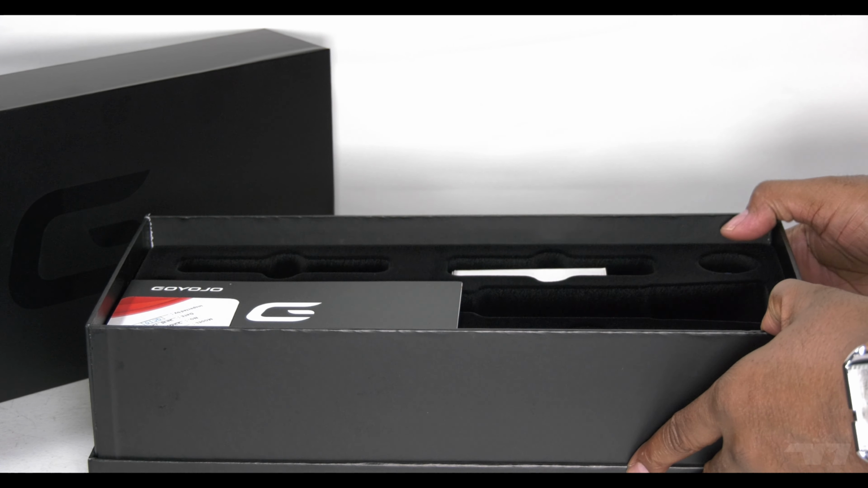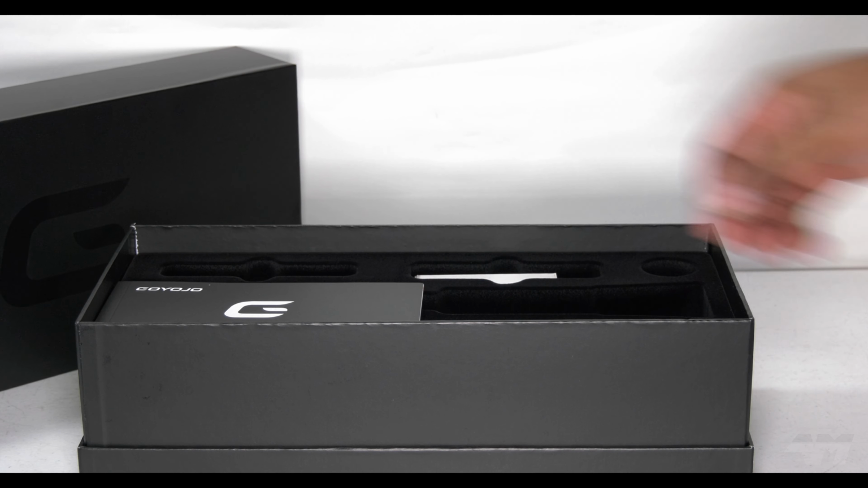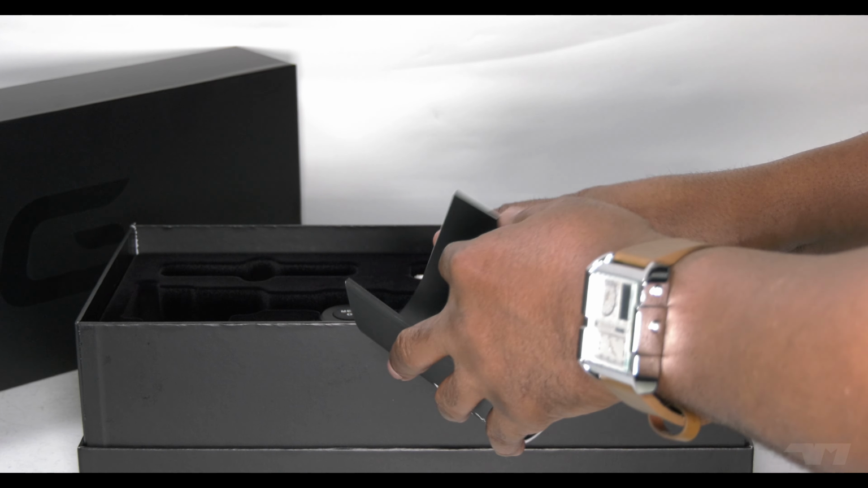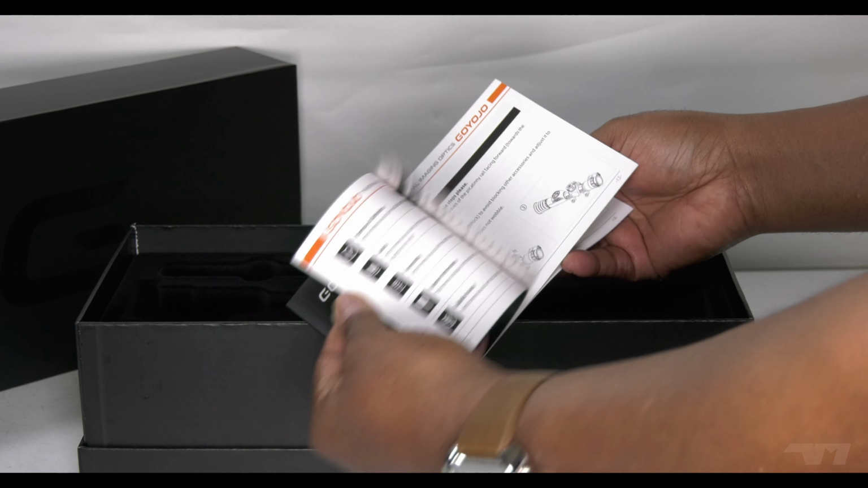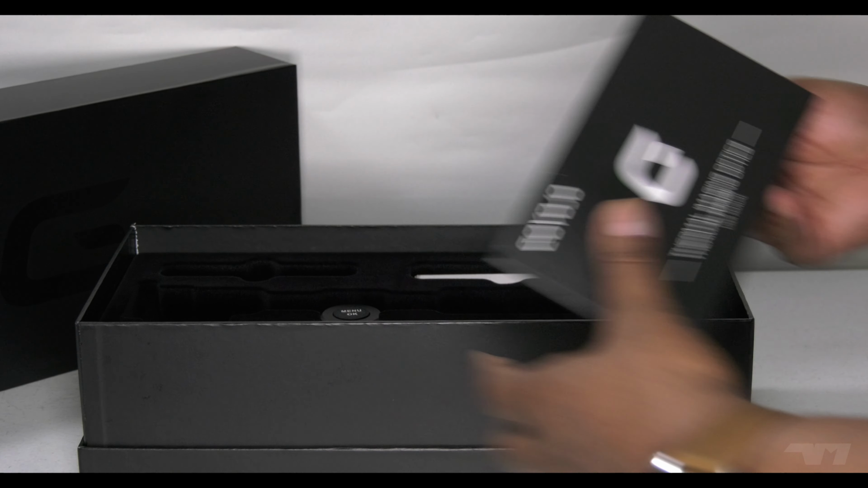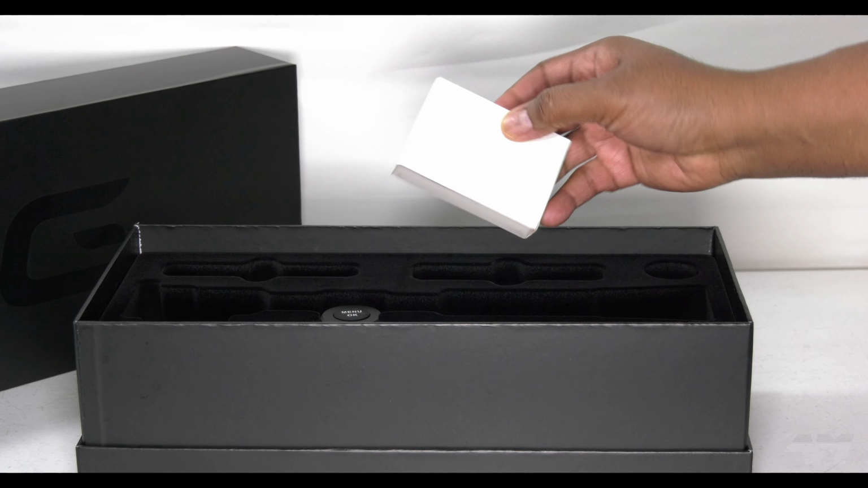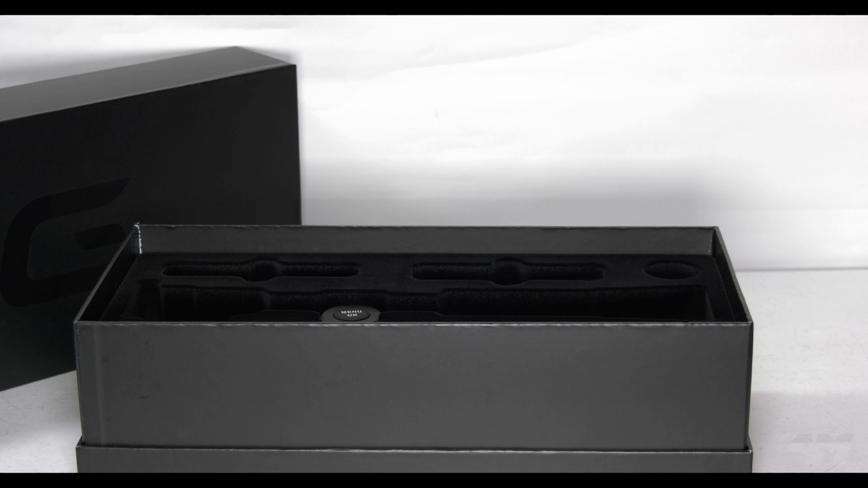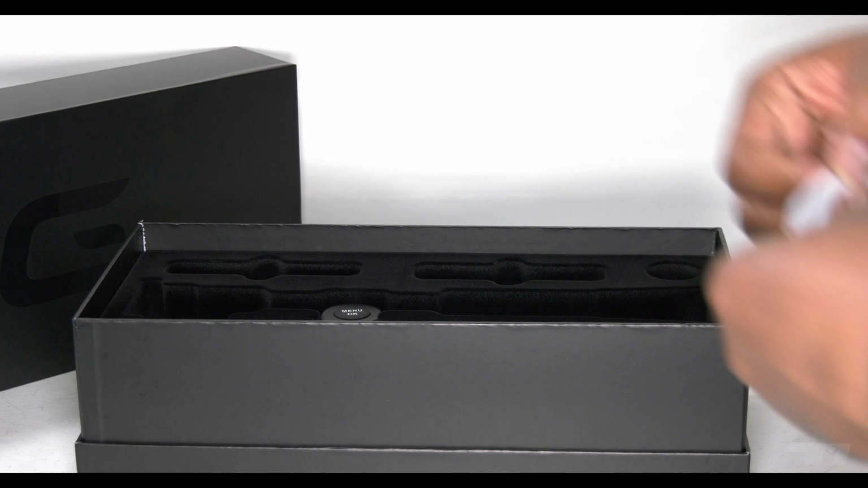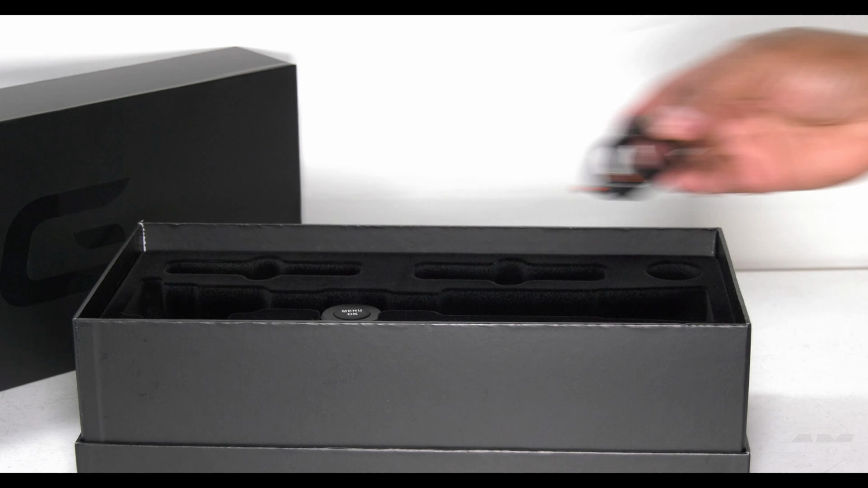What if I was to tell you that the average price of a mid to near top end thermal scope is around £1,000 or dollars? Well, I'd be lying. How about $7,000 upwards for a thermal scope? So relatively speaking, this GOYOJO is fairly cheap. But again, is it something that an airsofter, or an airsofter that does those big airsoft events or milsims, would want?